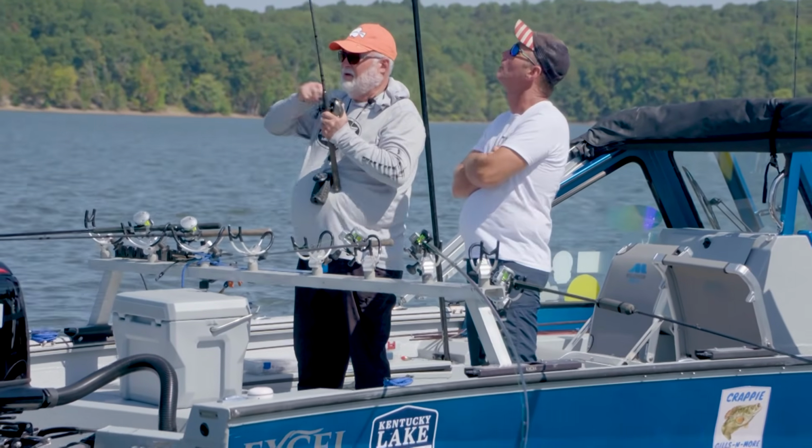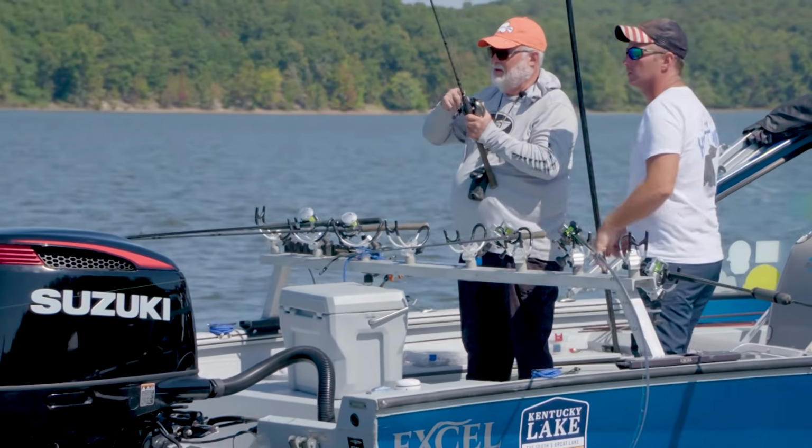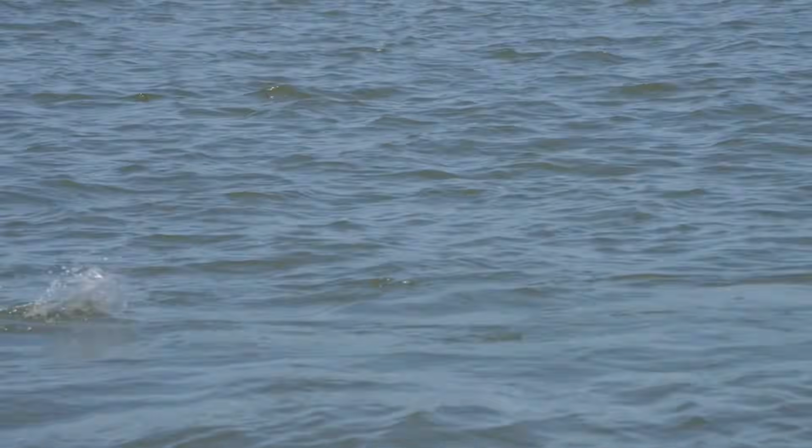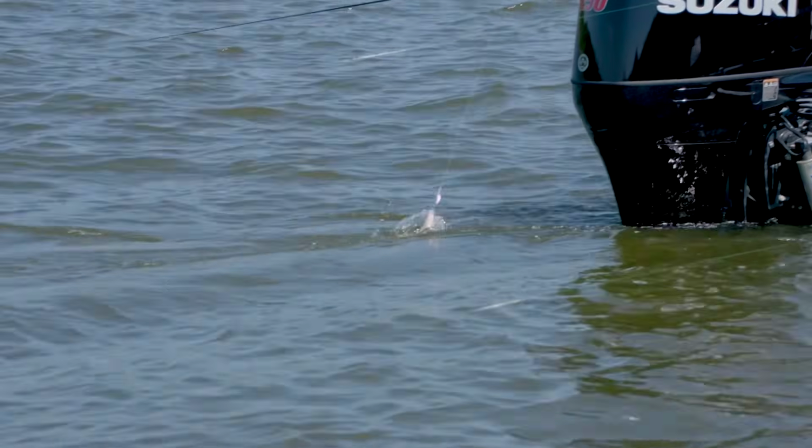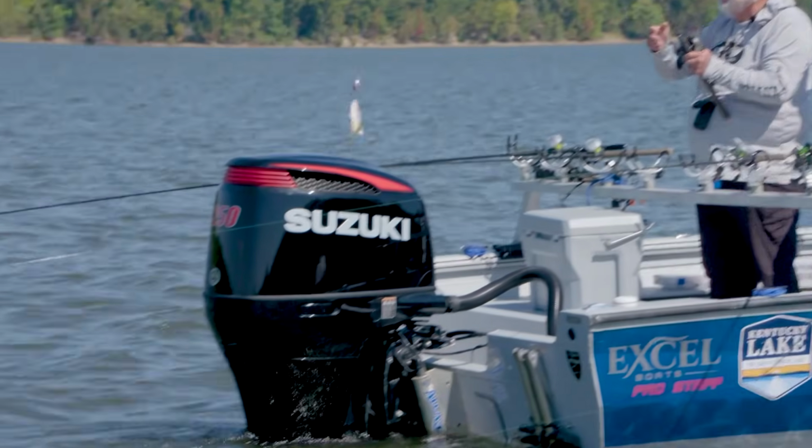Yep. The crankbait bite is the aggressive fish bite, you know, and if you've got fish that are in a negative mood, sometimes it feels like you can snag them and them not bite the bait.